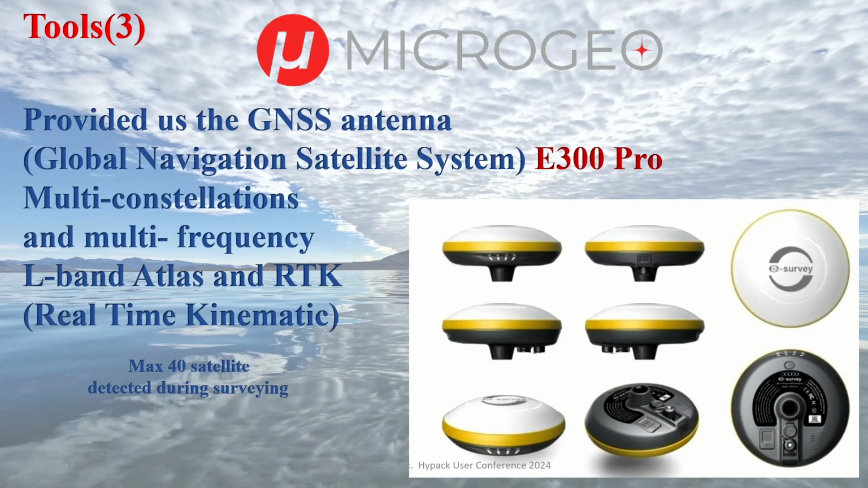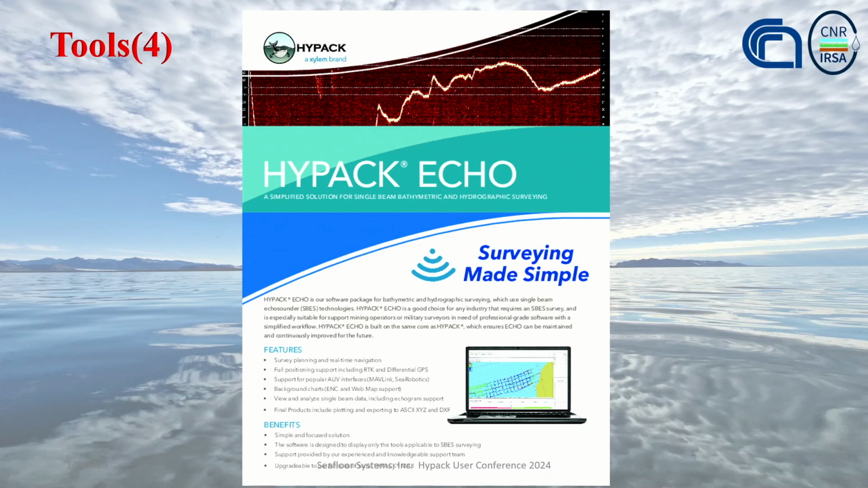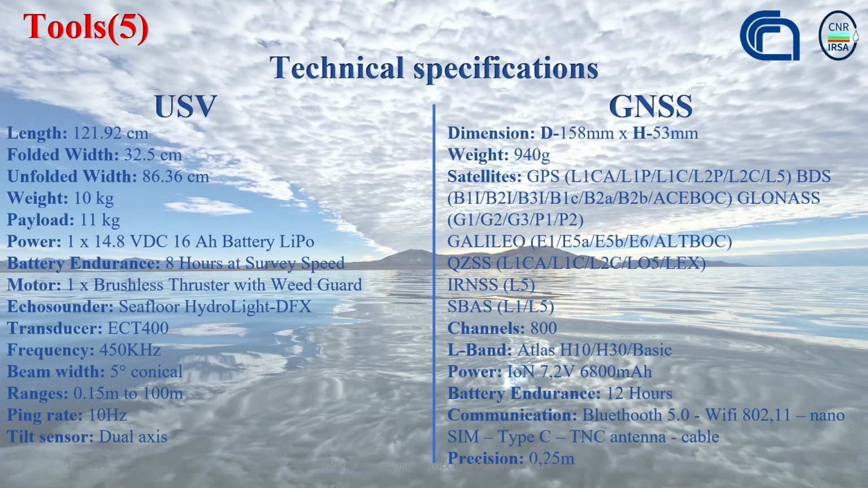We had a 10-centimeter horizontal and vertical accuracy L-band GNSS receiver, and HYPACK Echo. So HYPACK Echo is just a small HYPACK package. It was loaded on the Windows tablet, and it provided the researchers with a data collection platform for the echo sounder and the GNSS, as well as the ability to clean and export the XYZ data to be processed to determine the lake volumes. Here are some basic specs of the USV, echo sounder, and GNSS antenna used for the program.